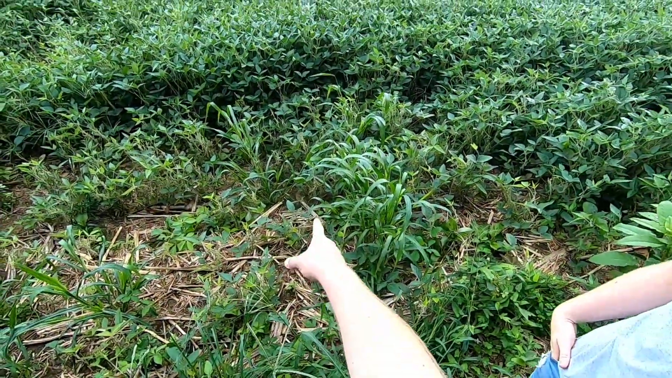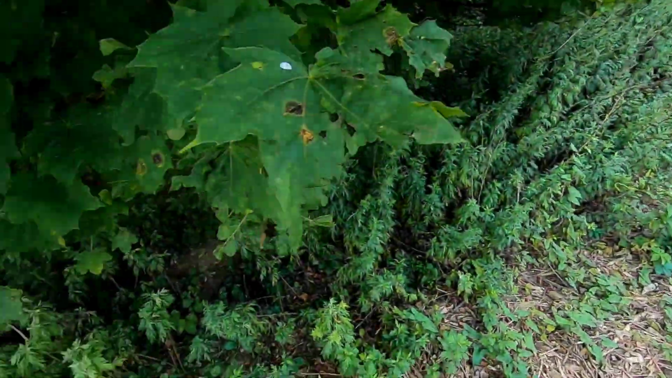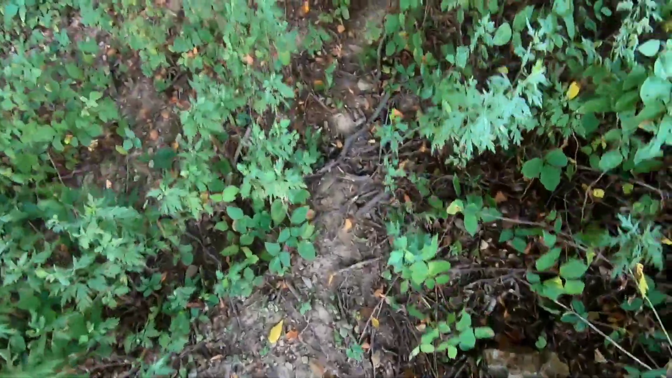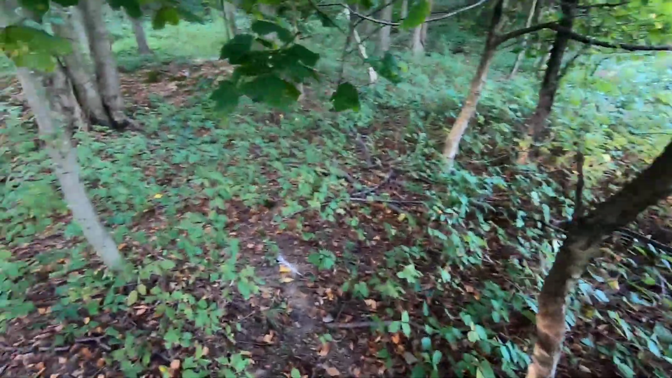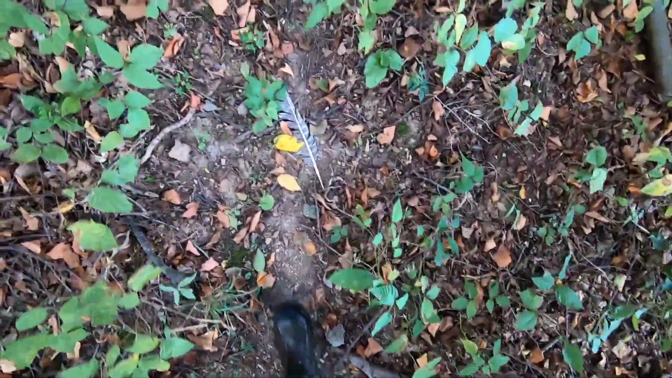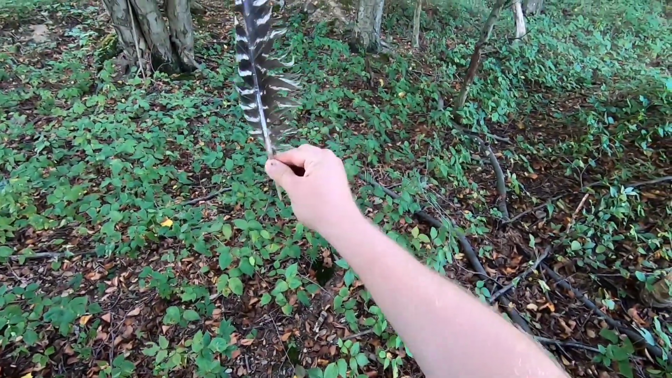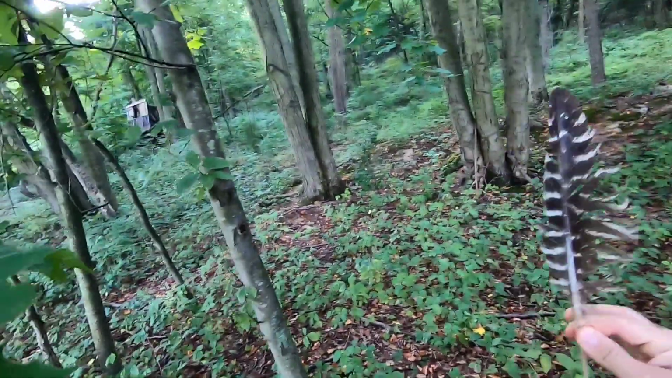Look at how them deer are just eating everything off them soybeans. Turkey feather. Take that home and give it to Bryson. He can put it in his hat.